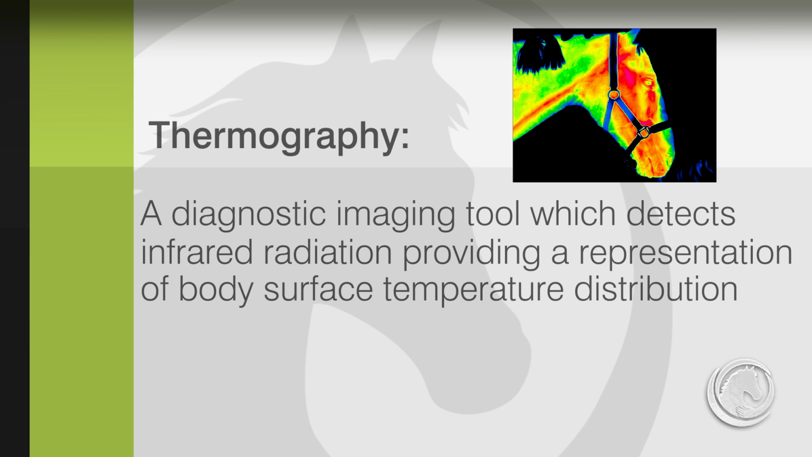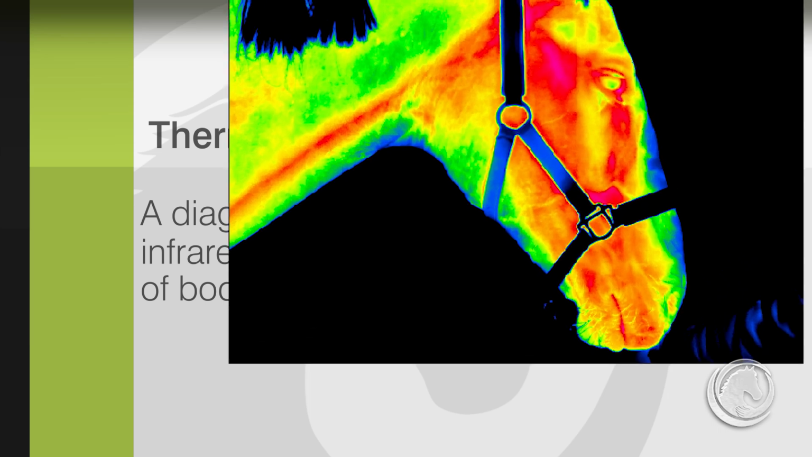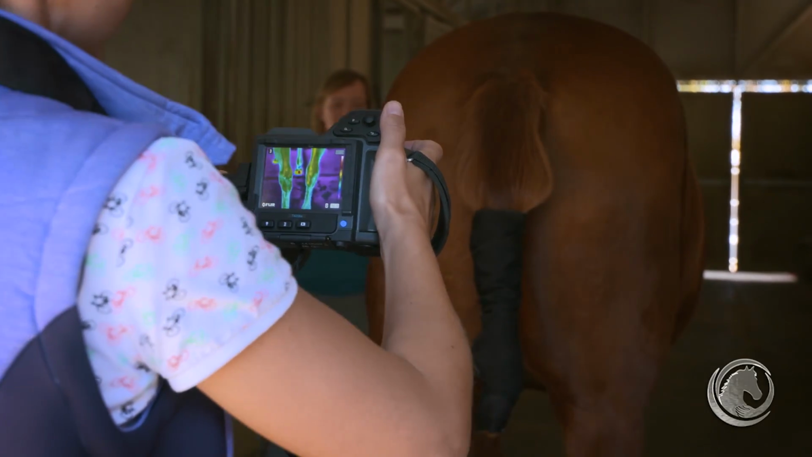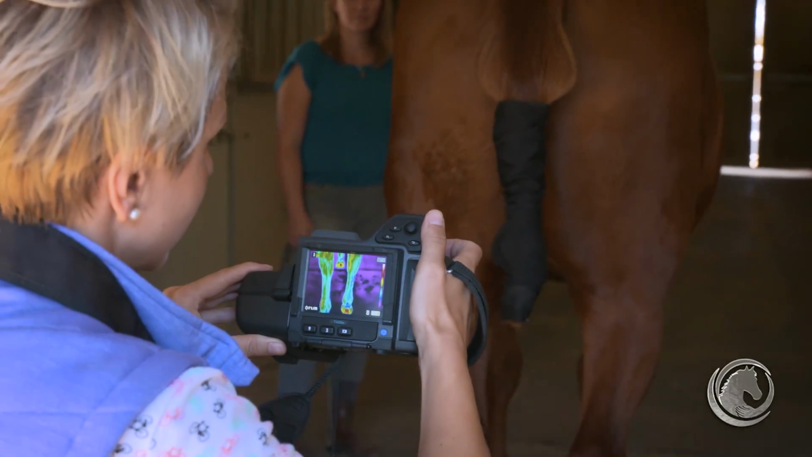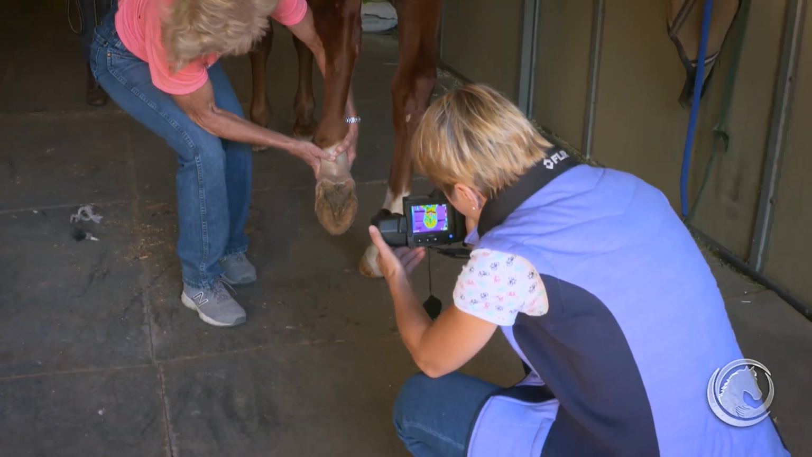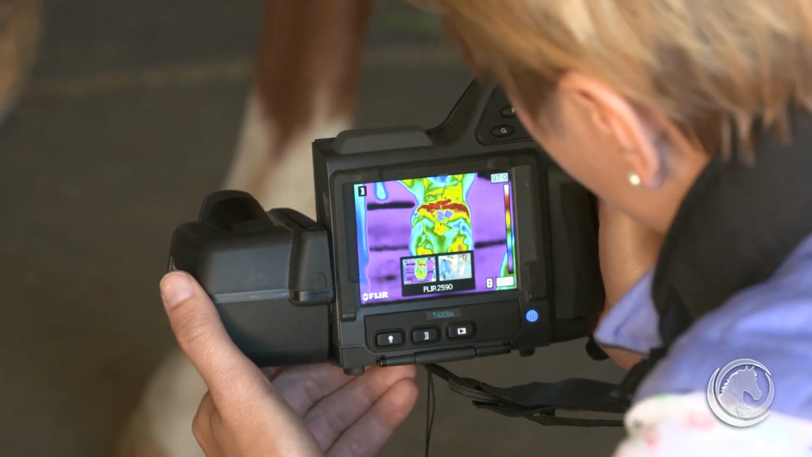distribution. Infrared radiation is emitted by all objects with a temperature above absolute zero, according to the black body radiation law. A thermographic camera, also called an infrared camera or thermal imaging camera, is a device that forms a heat zone image using infrared radiation.